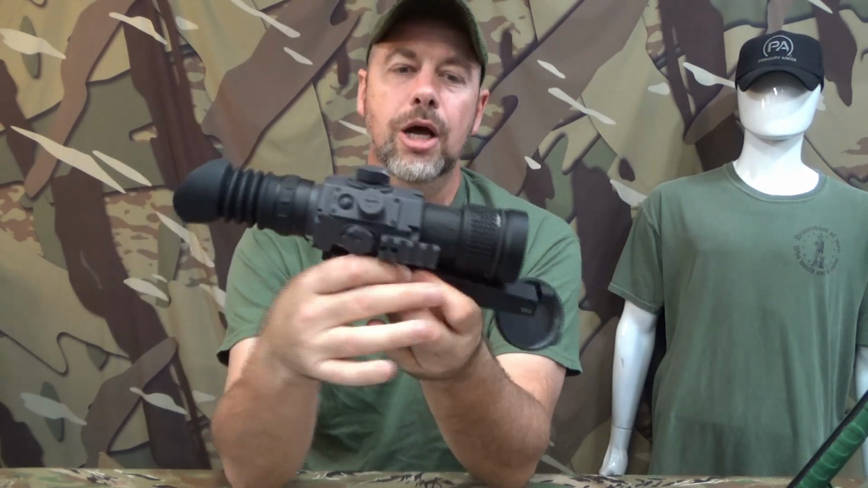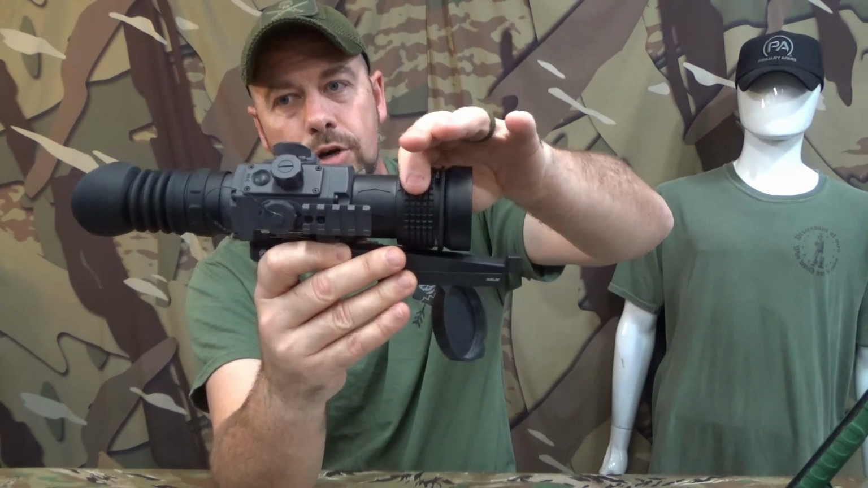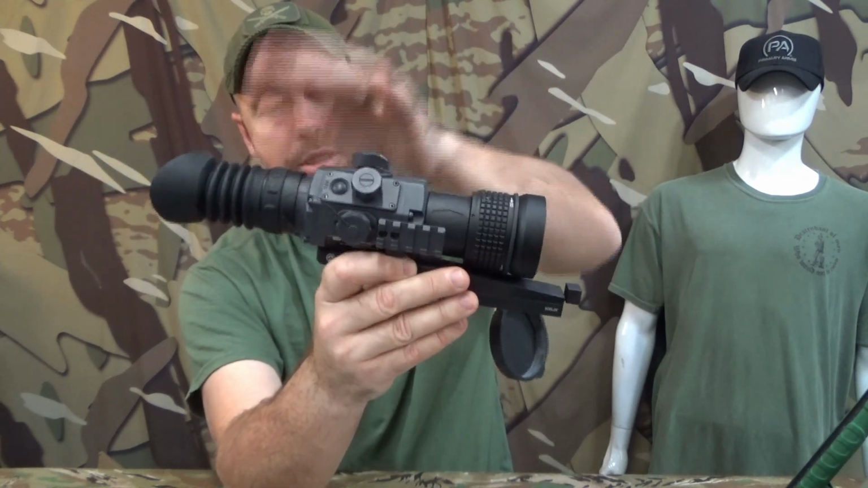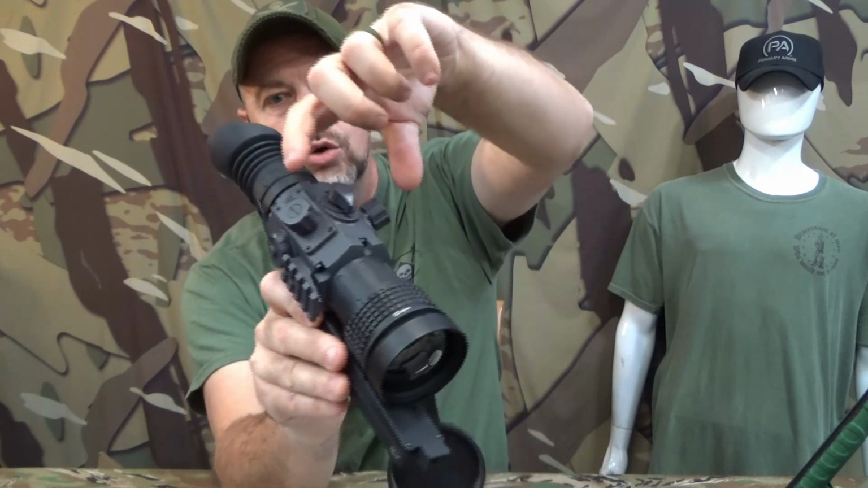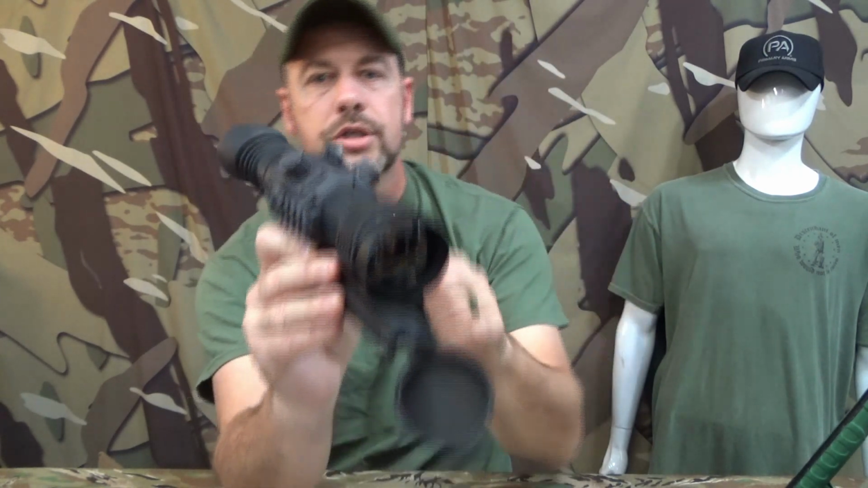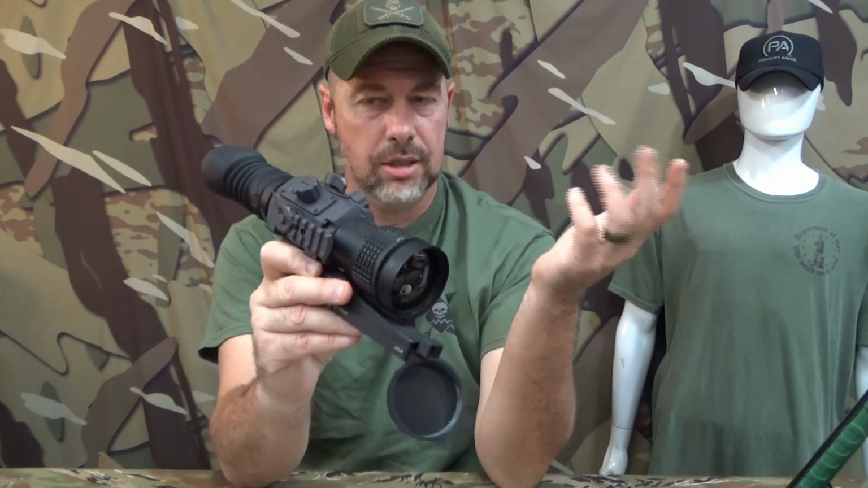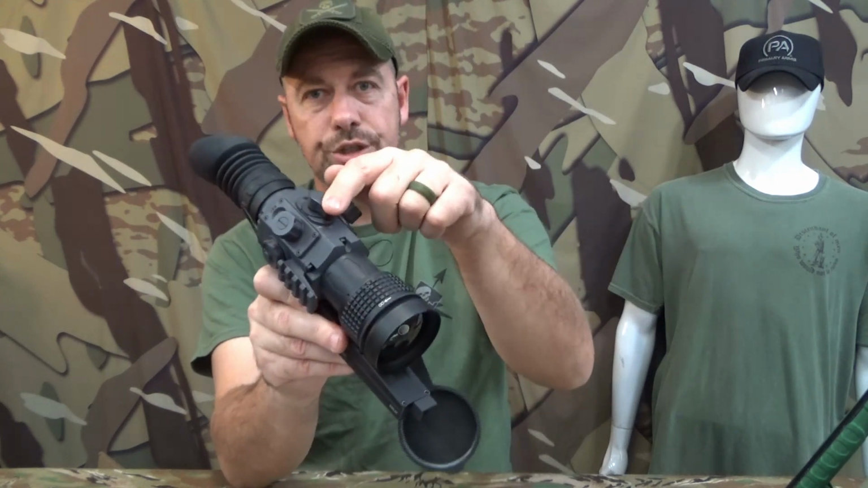On this particular model, you've got your focus adjustment up front, your diopter adjustment in the rear. You've got your two knobs up here that are all your controls. These both zero the reticle and go through all your different menu settings, and so on and so forth. This is your power switch.